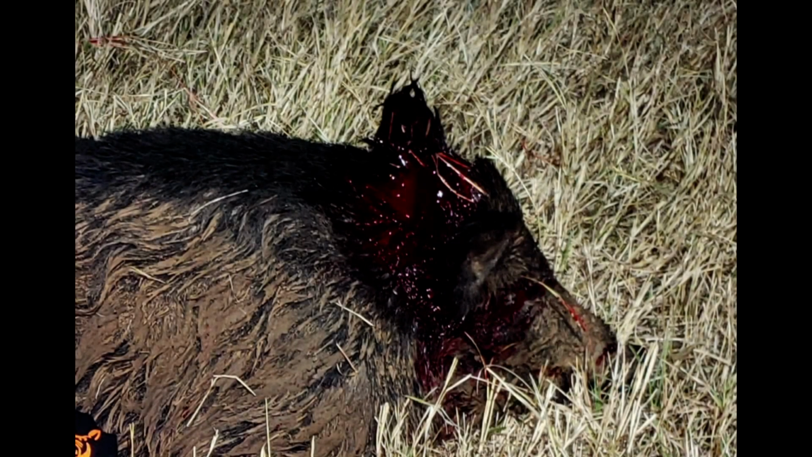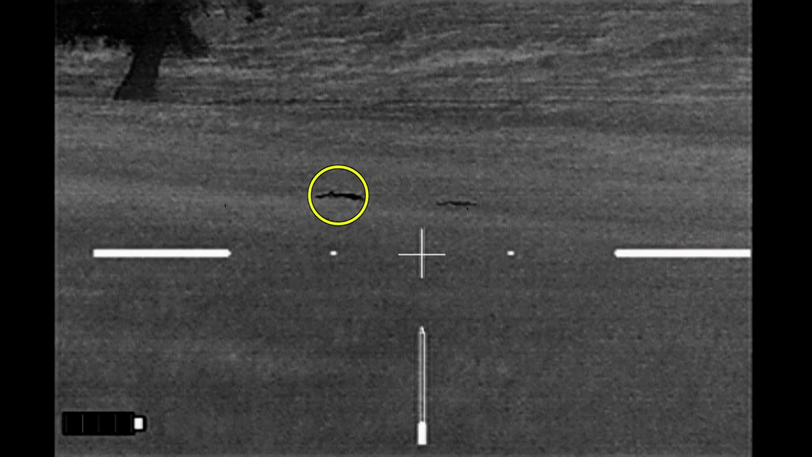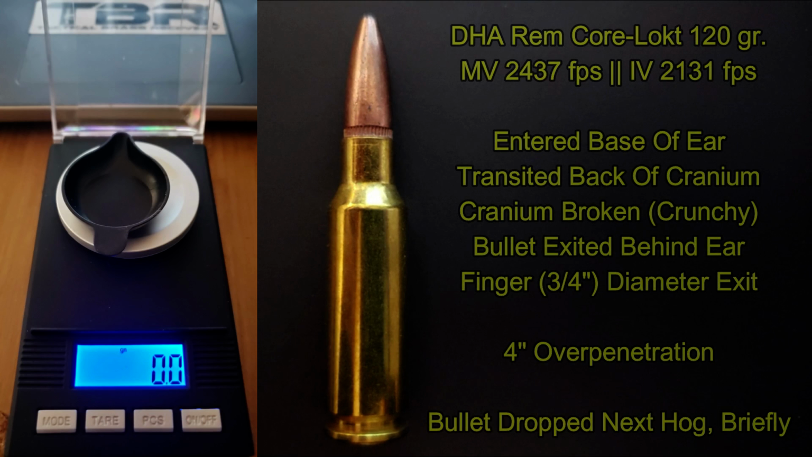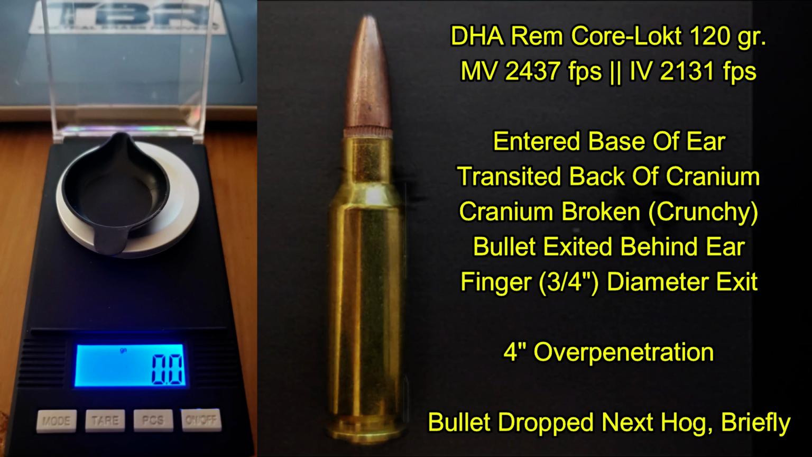Looking at the first hog that was a boar, the shot went through the skull, exiting right here. And the second hog, seen here, got up and ran away. The Remington Core-Lokt bullet entered at the base of the ear on the left side, transited the skull, exiting out the opposite side with a fairly large hole that I could actually finger probe, feeling into the brain cavity, with about 4 inches of over-penetration before striking the next hog that also went down.